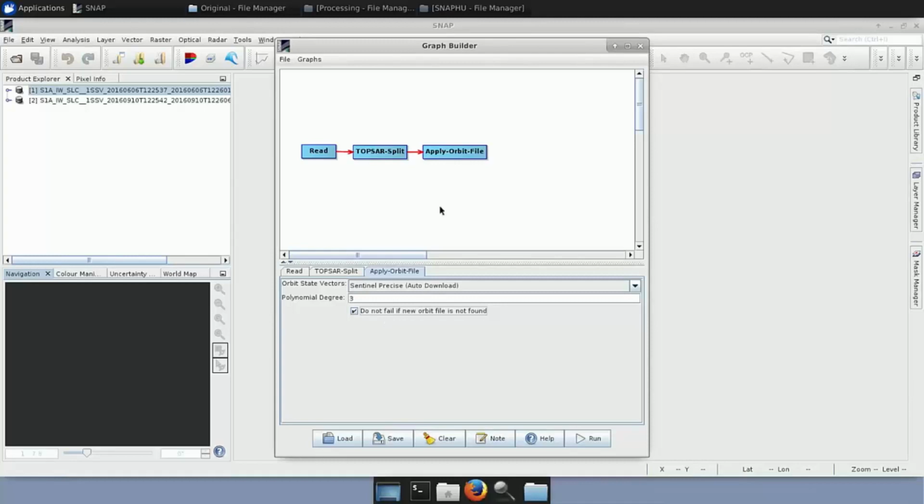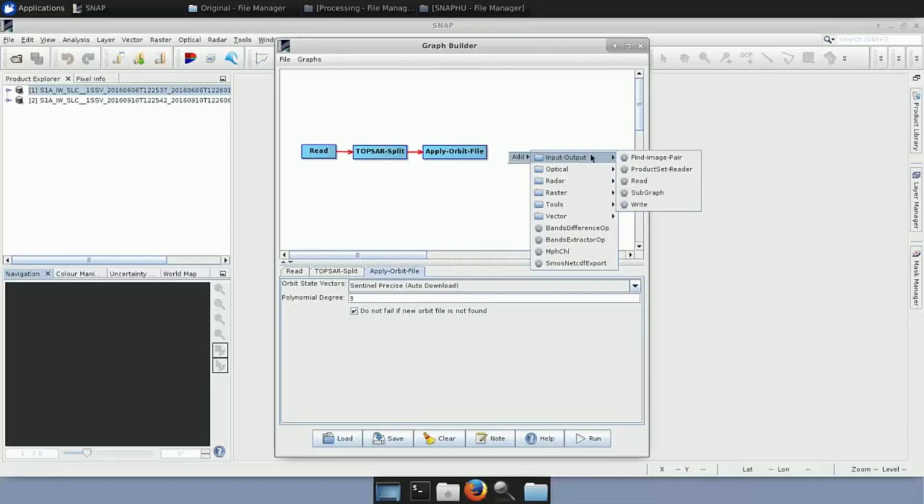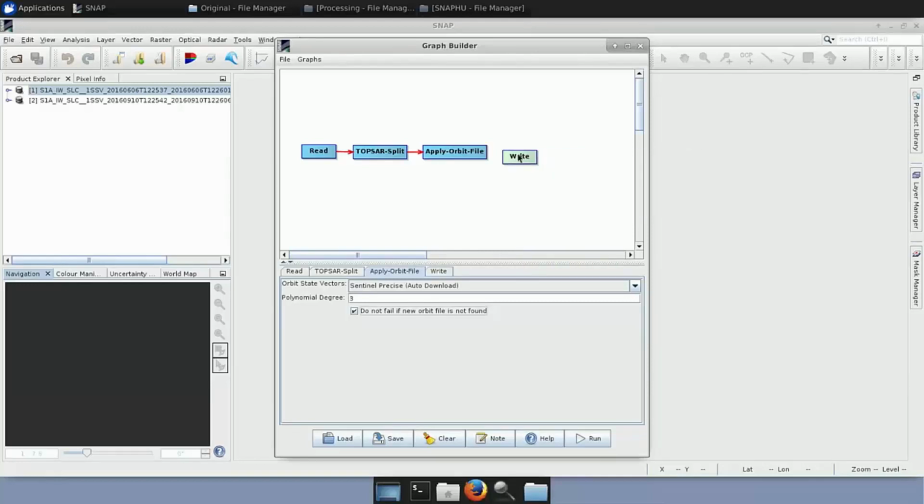In case you use a longer processing chain, if the orbit files are not available, then the whole processing afterwards will fail and we will not have the results we want. And the last one we do is we go to add, input output, and we add the write operator. Okay, so we connect it.